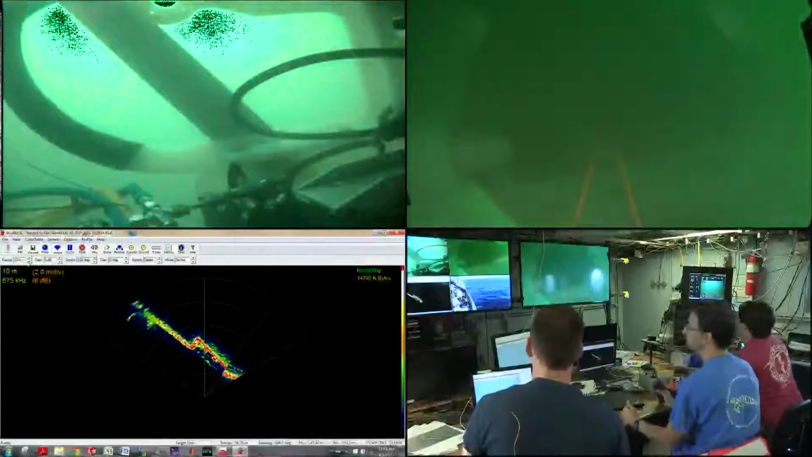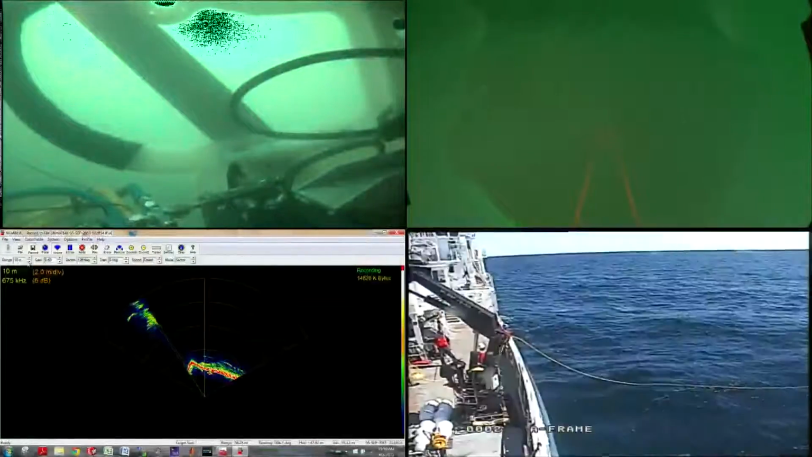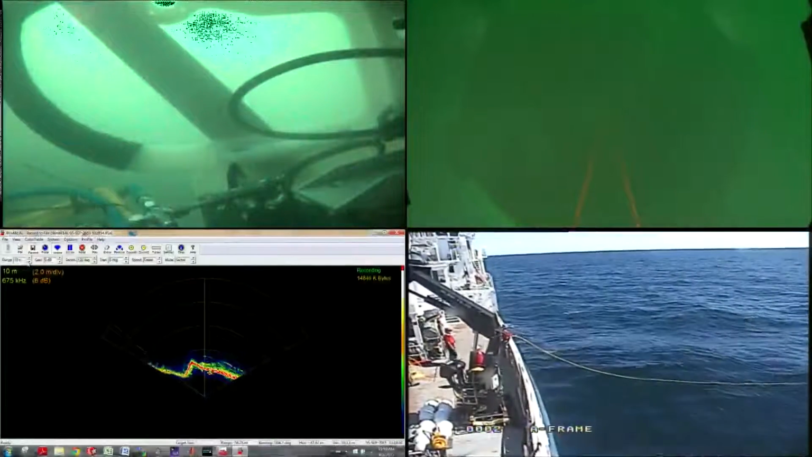But this is the reality of it, and we have a lot of ambient light. So most of the light that is allowing us to see with our cameras is the sunlight penetrating down this deep. And so the color of sunlight reflecting off the water, refracting through the water here, is green in color. So that's why it's green.